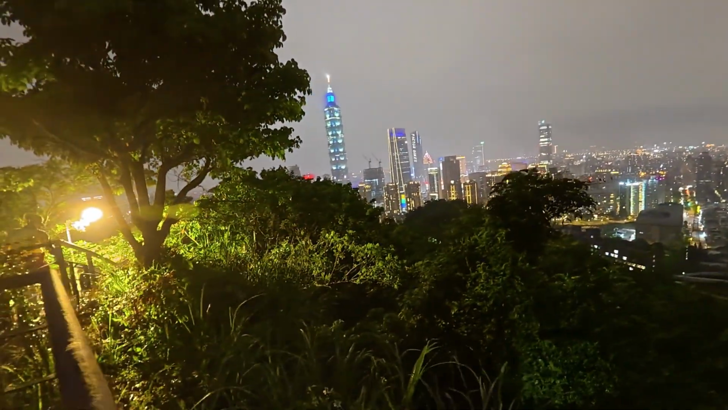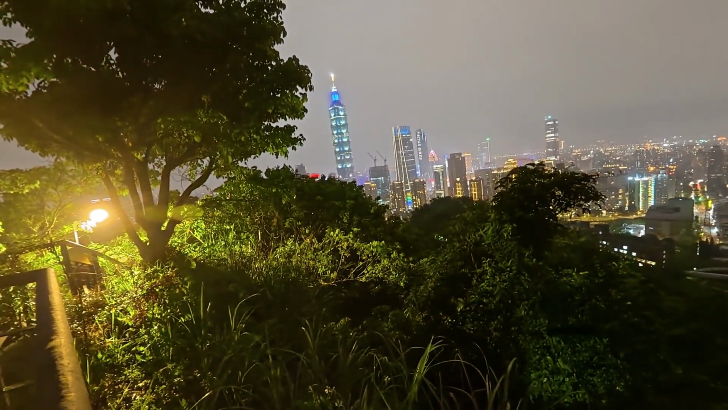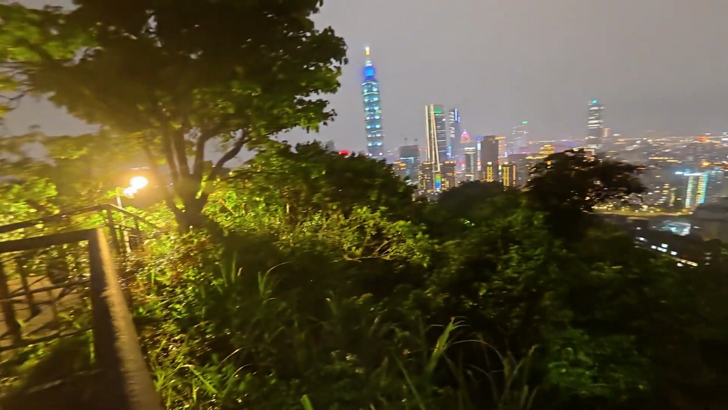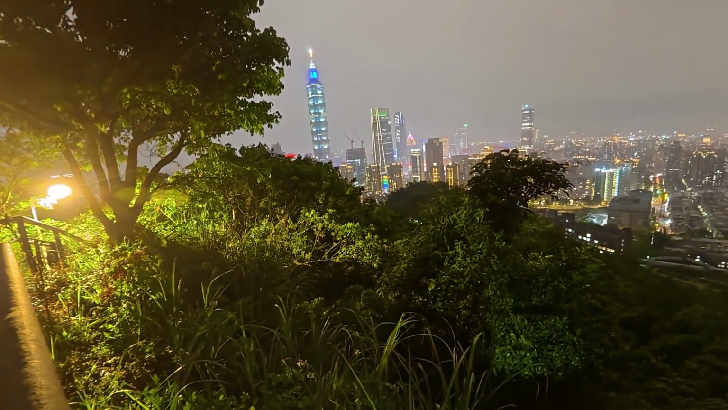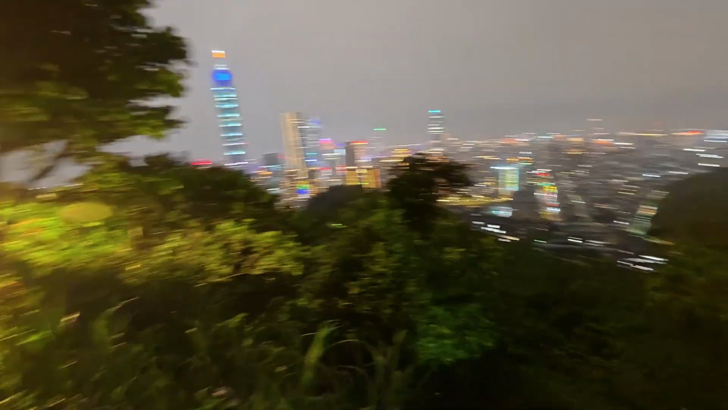The Taipei 101. I'm sweating like crazy. It took me like 10 minutes to get here, and I'm breathing very heavy. I should have relaxed a little bit.